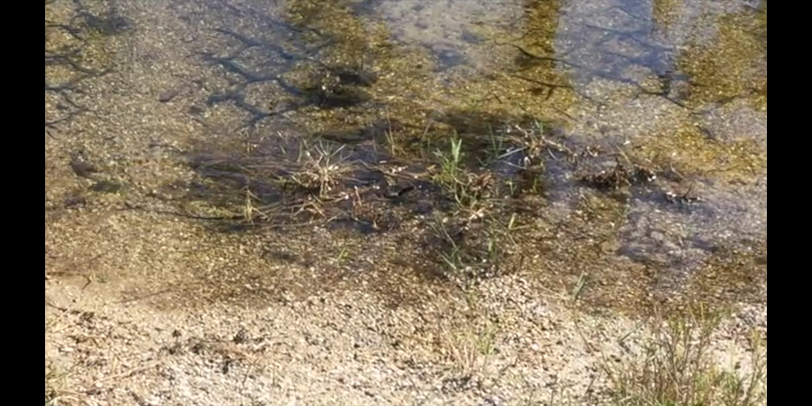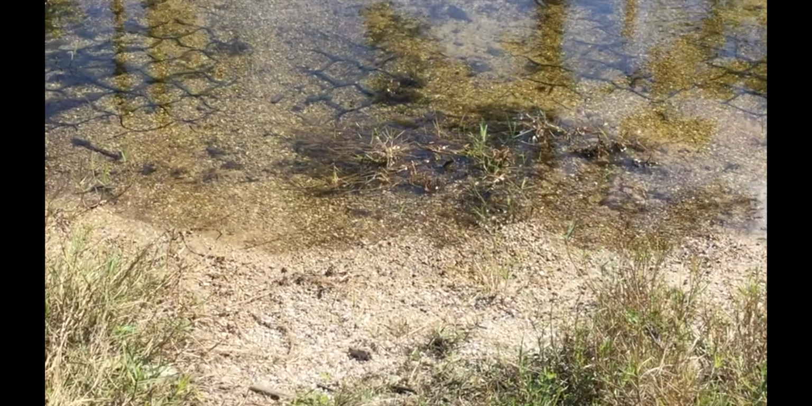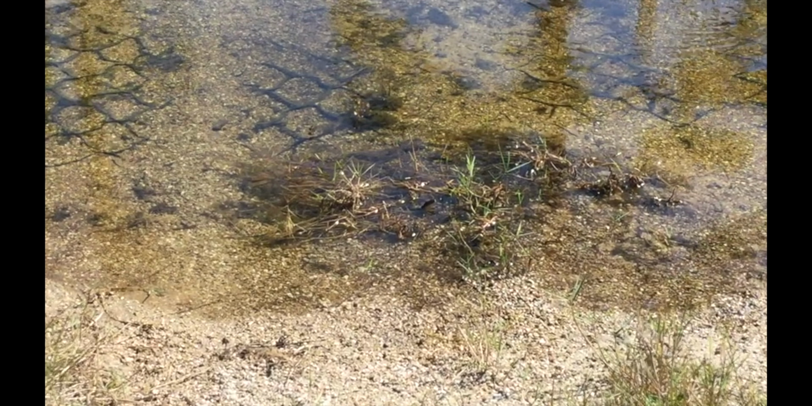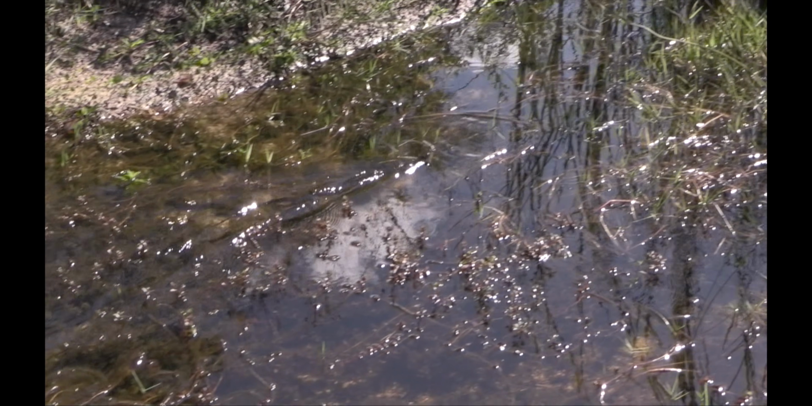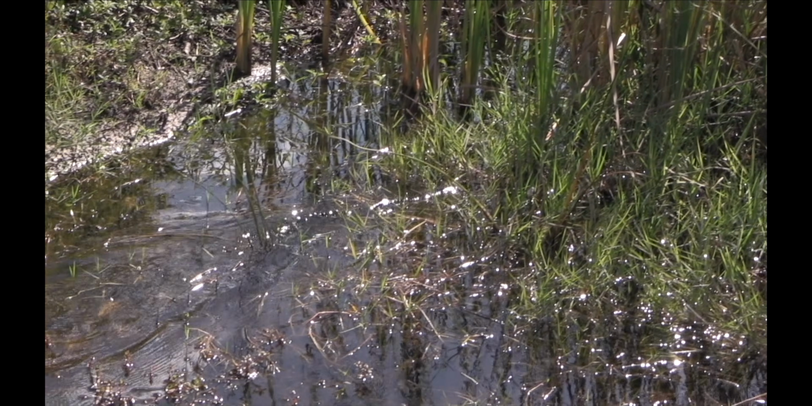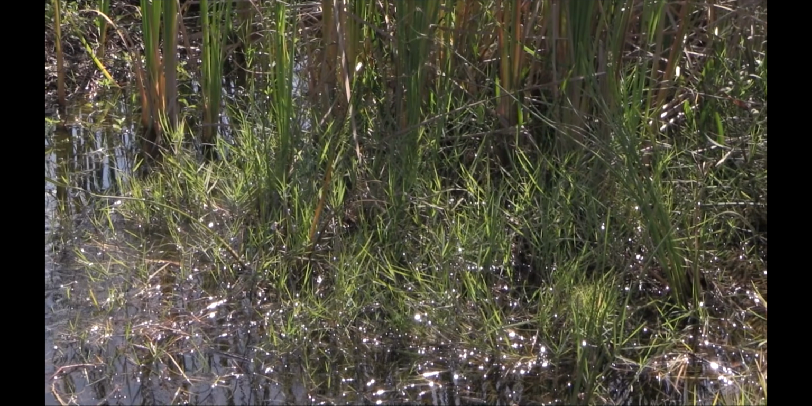I'm actually on the right, on the edge of the water. He comes right through there, and he's looking right at me. Now I start filming him, and as I take a step forward, he shoots off. Here's the footage from my camera. There he goes. Almost stepped on him. That's happened several times. And once I did step on a water moccasin and he bit my boot. I jumped about 3 feet in the air. He took off and we went the other way.